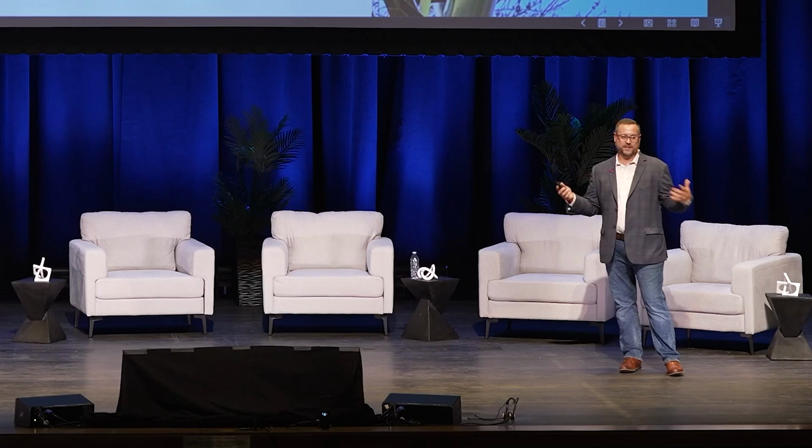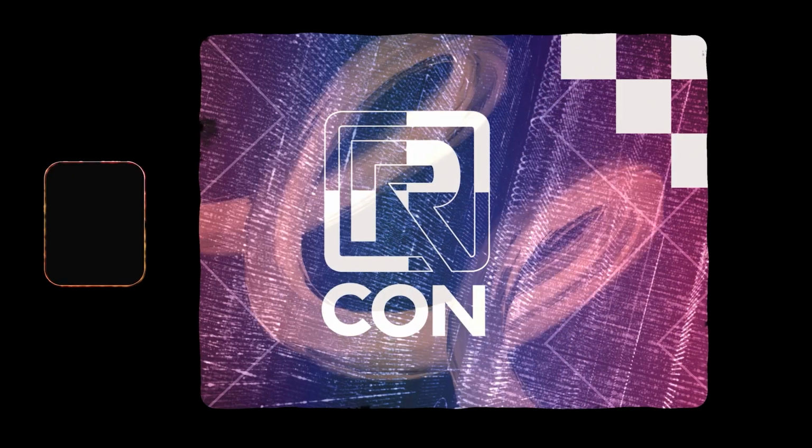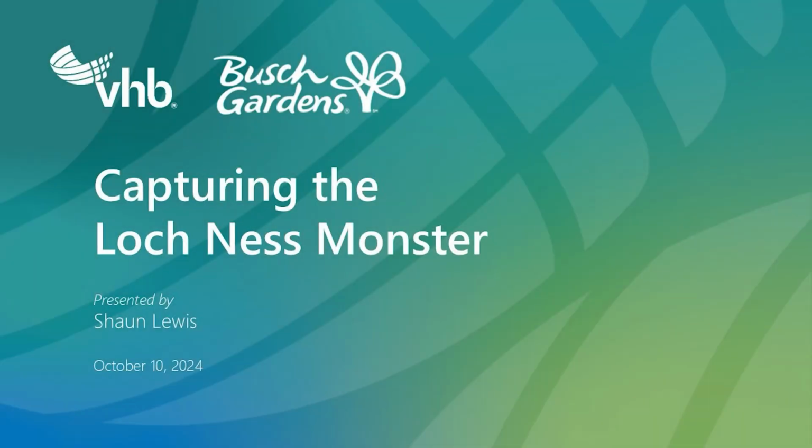So this is a track replacement project. This is how construction should be. Prefabricate it, bring it in, put it where it needs to go based on the model. I'm gonna take you with me on an expedition about capturing the Loch Ness Monster.